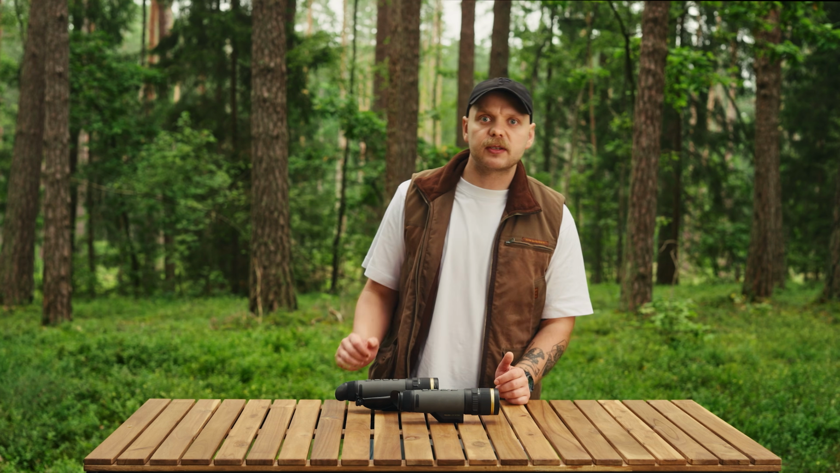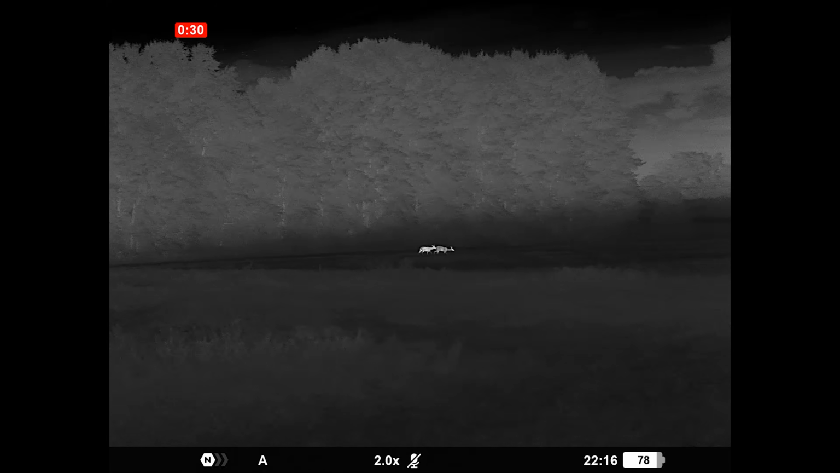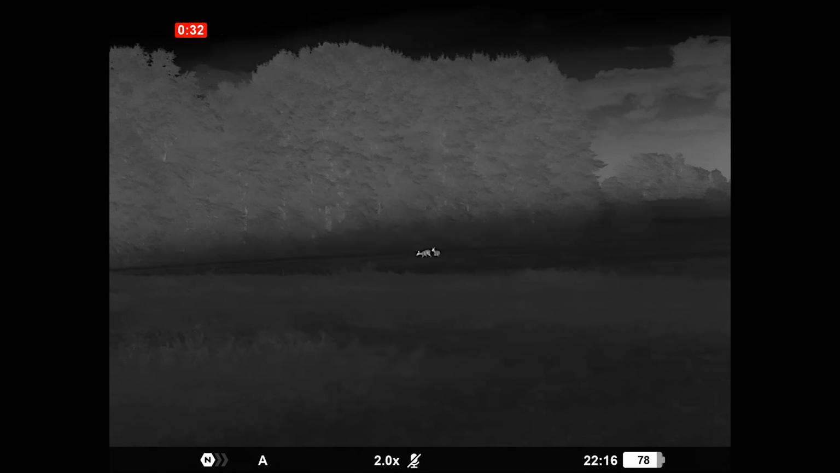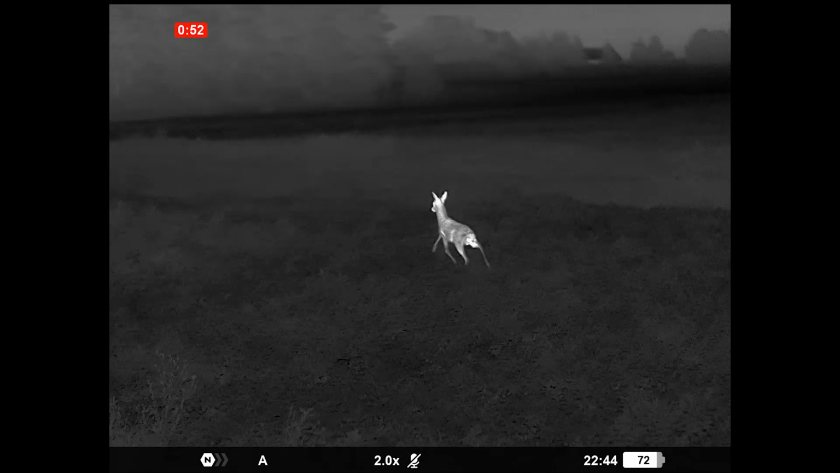Here's what the extra pixels actually buy you, and it's worth being clear about, because detection and identification are two different things. The spec sheet lists a detection range of 2300 meters, but detection only means you can tell something warm is out there. It does not mean you can tell what it is at that distance. Working out whether it's a boar or a sow, a dog or a deer happens at much closer distances, and that's where the resolution earns its place. At ranges where you're actually deciding whether to take an animal, the HD sensor gives you the detail to make that call instead of guessing at a worm shape.